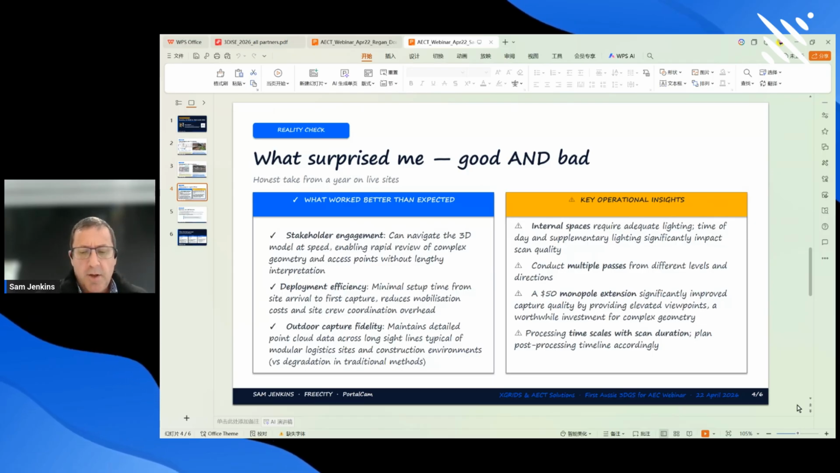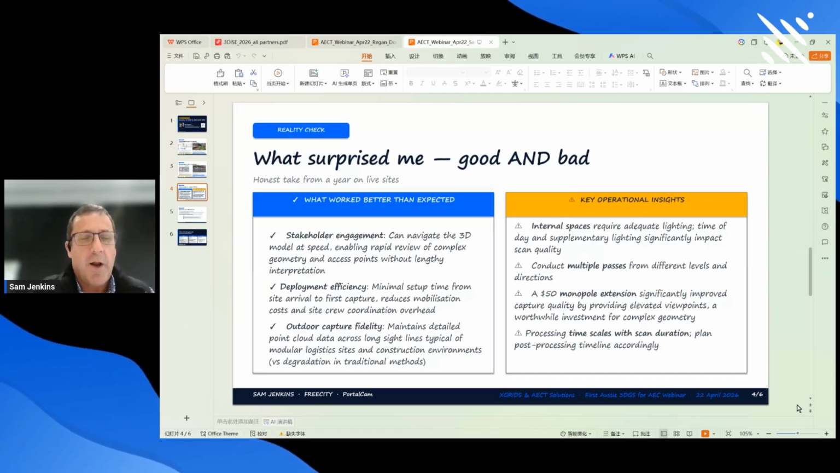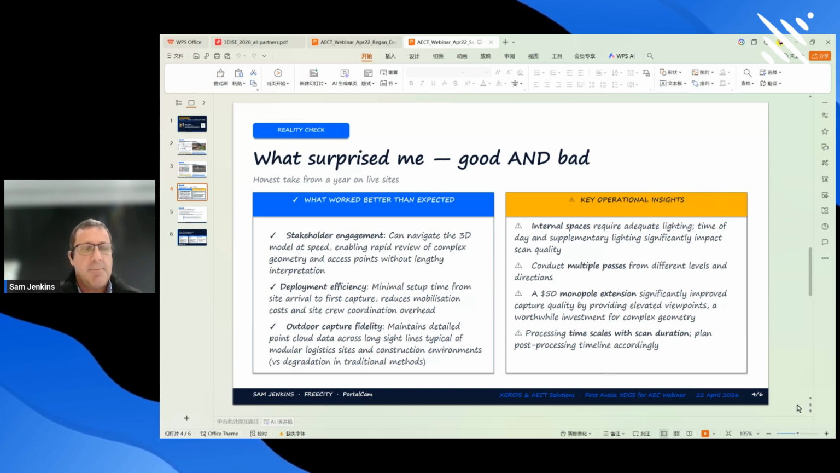Probably just looking at the timescales for processing and post processing, ensuring that you've planned your scan, the amount of time it takes you to scan is proportional to the amount of post processing time. So I got carried away one day, and I scanned pretty much to the end of my battery. But then the converse of that is that when I got home to process it, it took a long time to process. So probably just being efficient with how I was thinking about my scanning, making sure that I'm planning the paths that need to be scanned, and probably being a bit ruthless in what doesn't need to be scanned.